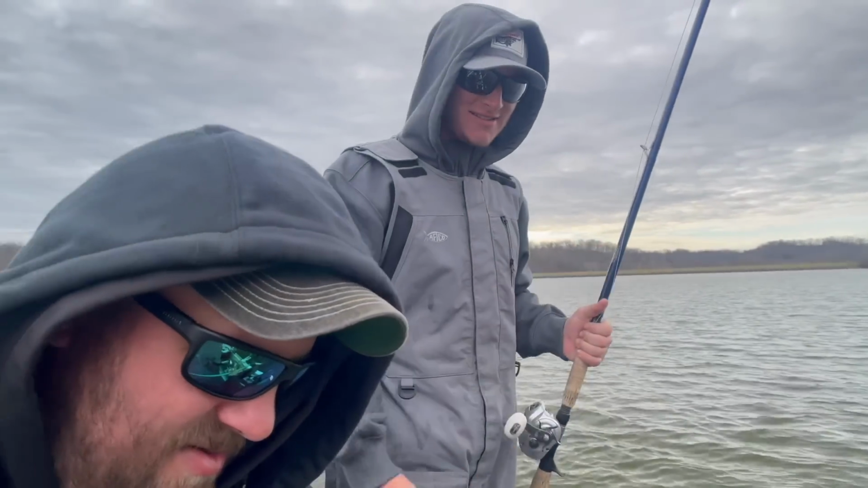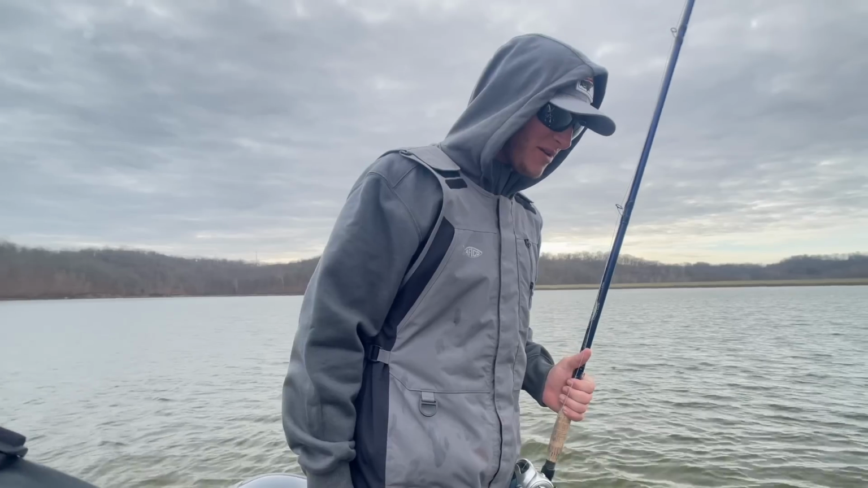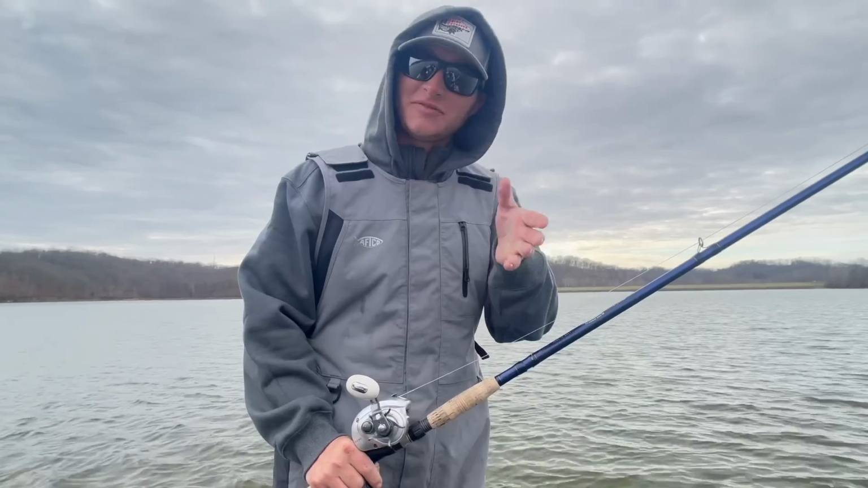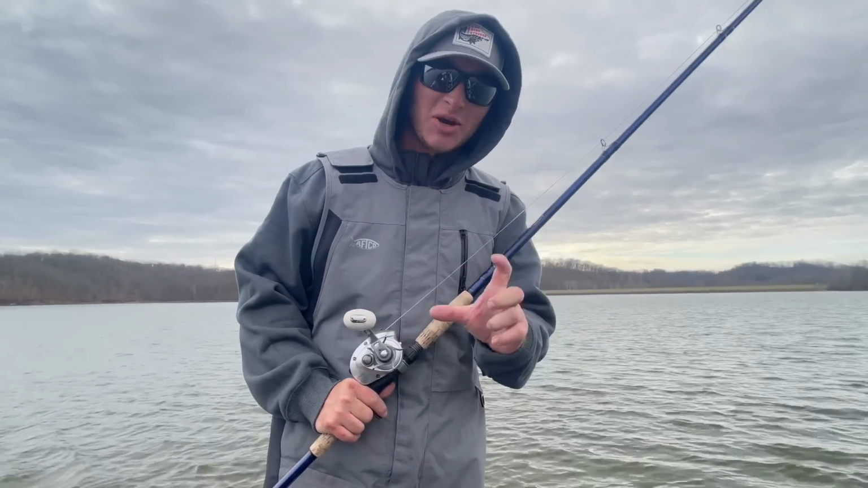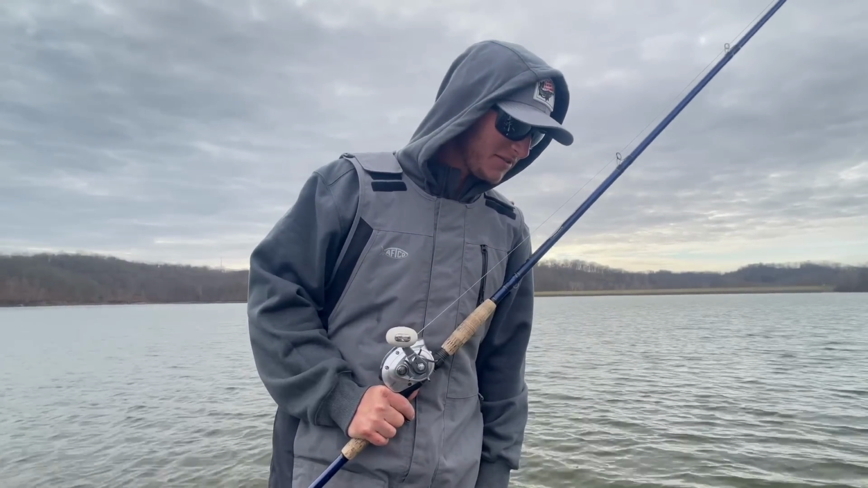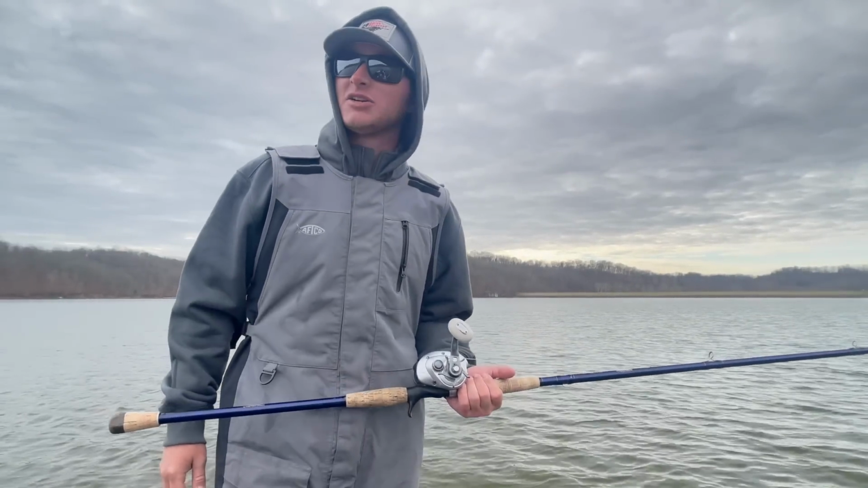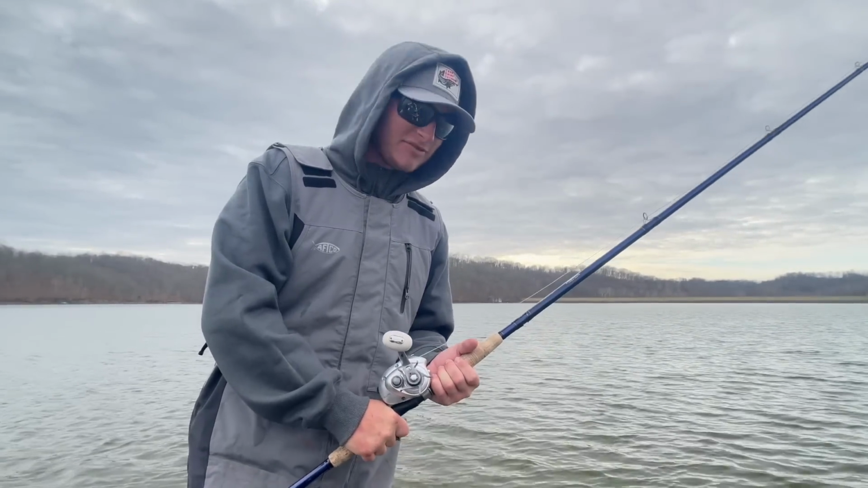Same bait as last time, gold member, Team Rhino gold member, Little Mojo. I think it's actually called the Big Joe. It's a little confusing, but it's a Little Joe. With chaos weight on it, little dude's smoking me. Get her unpinned, get after another one. They're biting great. We've only been out for probably an hour and a half, tops.